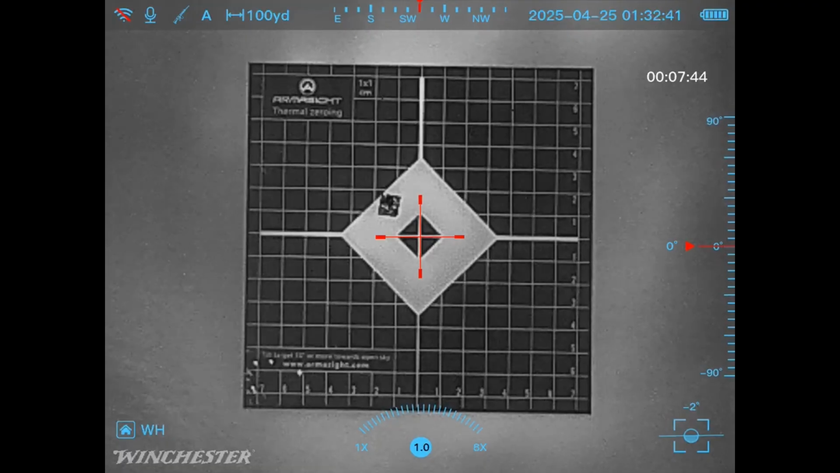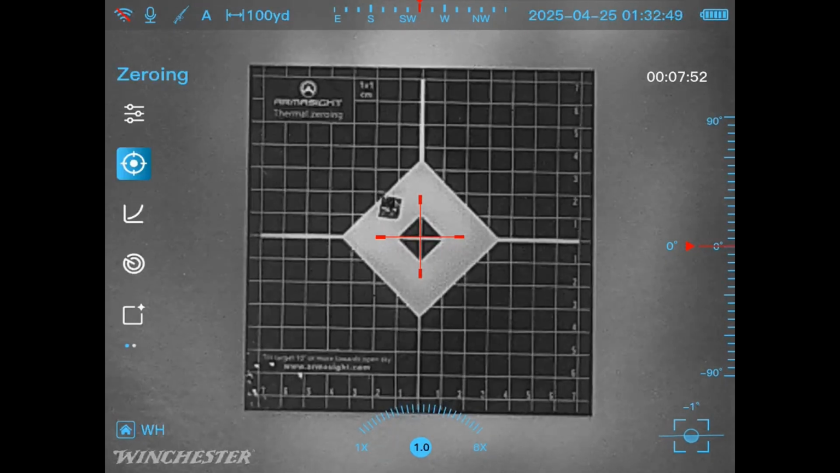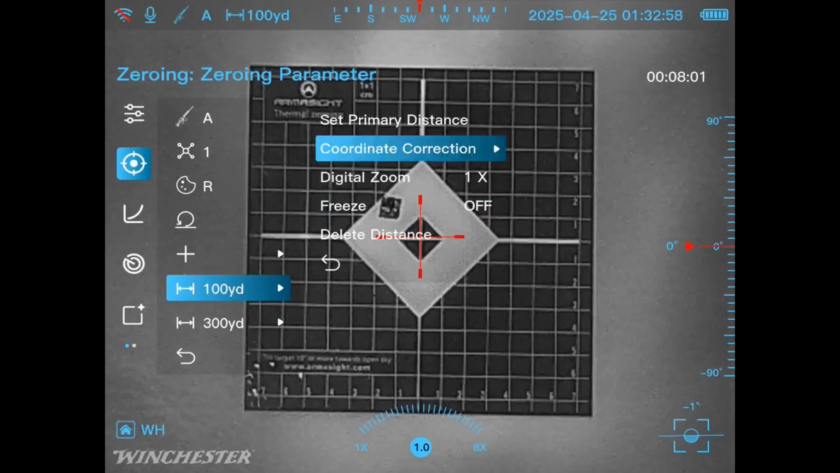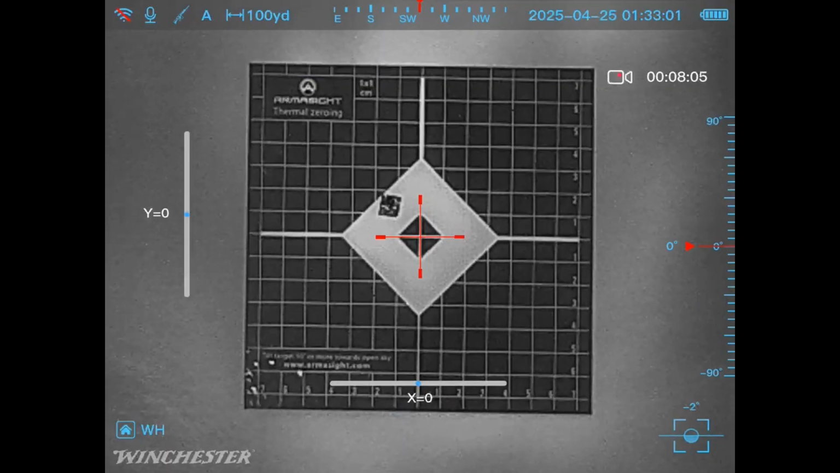All right, so you're going to notice the shot there, the impact is off to the upper left side. So now we're going to pop back into the menu. I'm going to just hit that center button again in the zeroing function, and it has 100 yards. We're going to get into that, and now we're going to go to the coordinate correction. Select that, and now you'll see the screen change. Look at the Y coordinates and the X coordinates. Now we're just going to change that with the arrows.